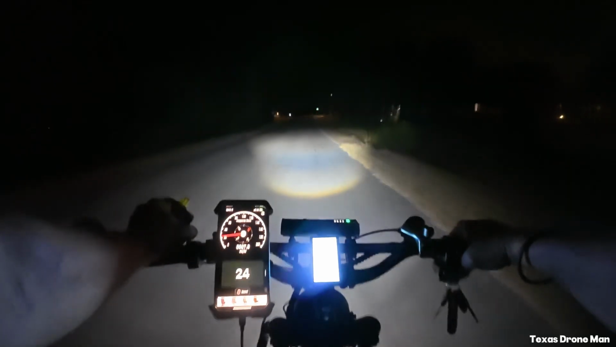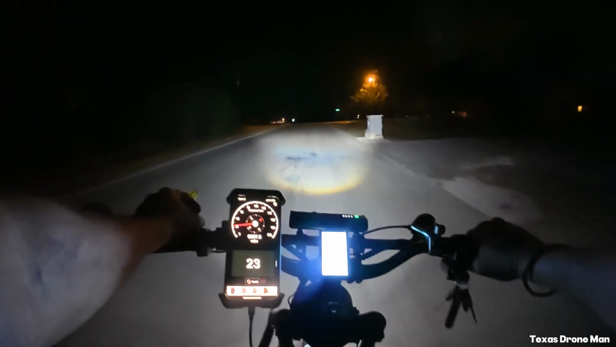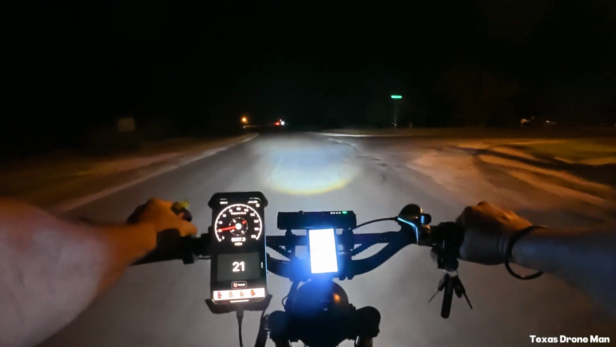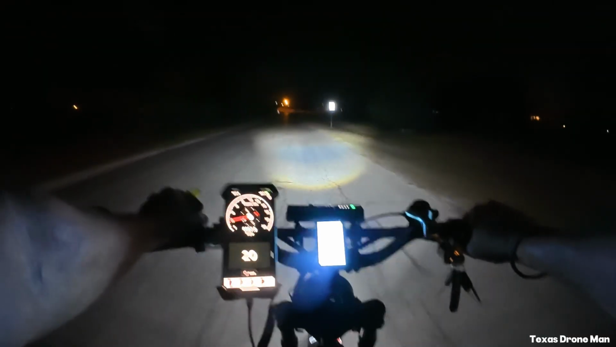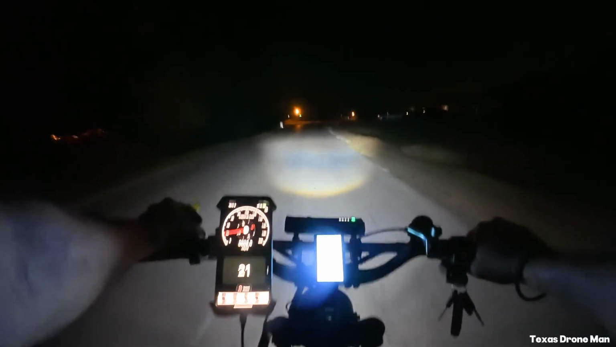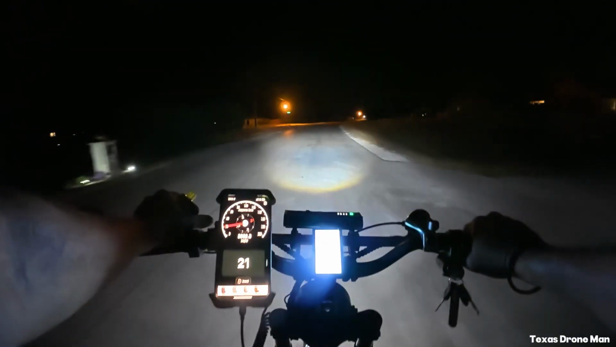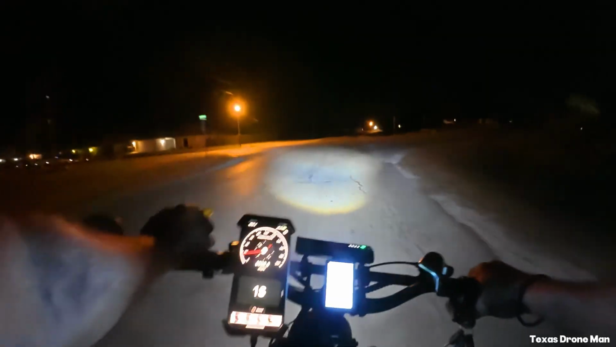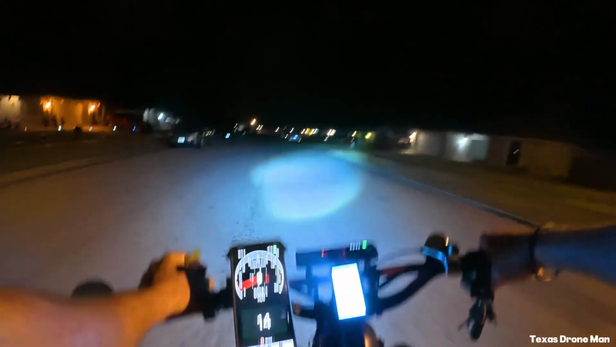I like to get them down to anywhere from 50 to 70% to store. I don't like to let them sit at full charge for too long. I'll charge it up in maybe a day or two, and then I'm burning battery one way or the other, whether I'm just taking short rides or whatever it is. But generally, 50 to 70% is what I try to store it at if it's going to be a month or two. I'll keep it around there.